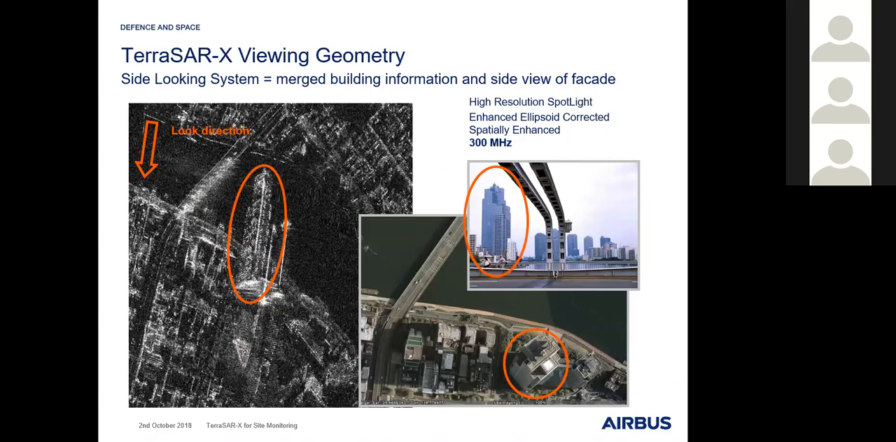We can see here on the left-hand side, the look direction arrow shows that we are looking from top to bottom, more or less, and we can see that our building overlays the nearby river. This is the layover effect that you always find whenever you have an object with a certain height.